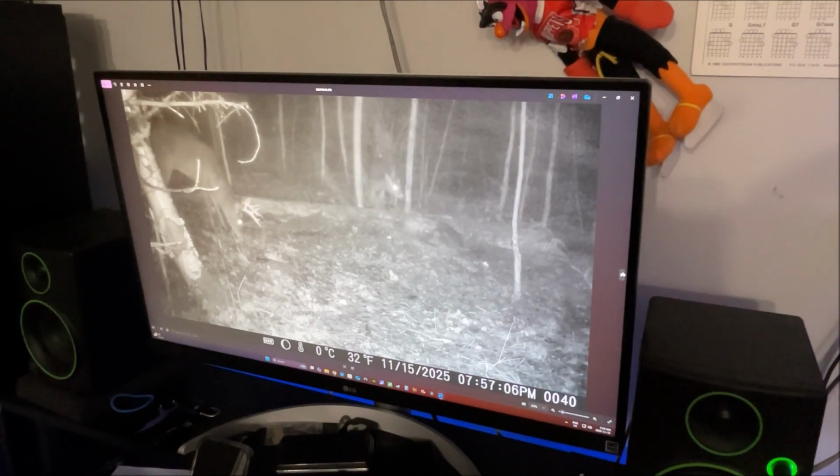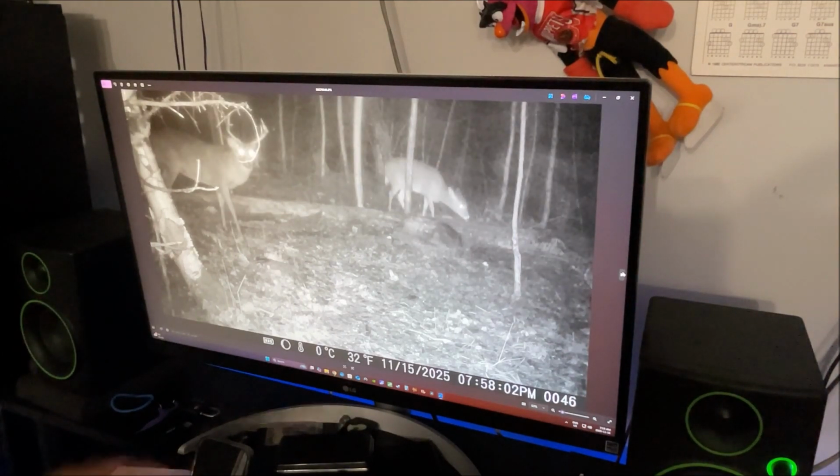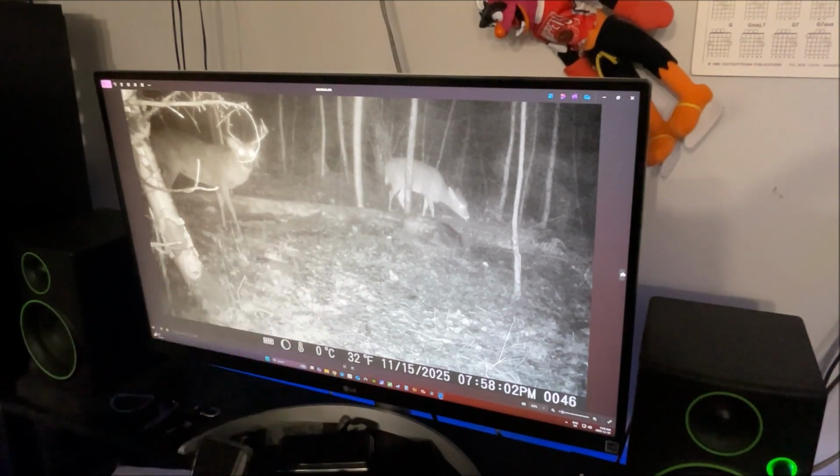Look at the size of that beast. Like, oh my, I would so love to shoot him. Even in comparison to a doe, and they're not very far from each other at all, right? That's a big buck.